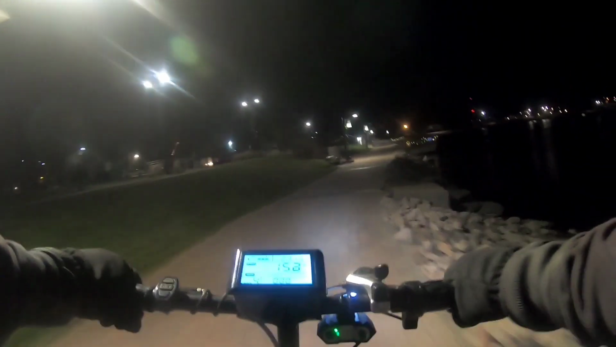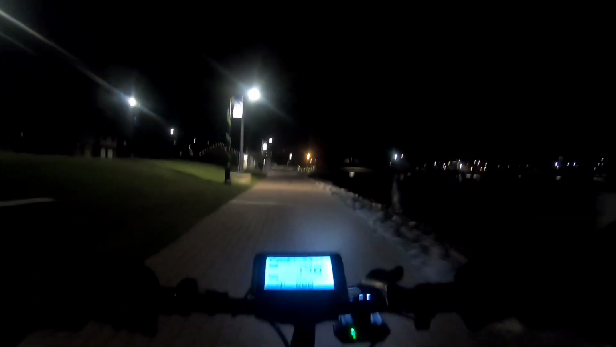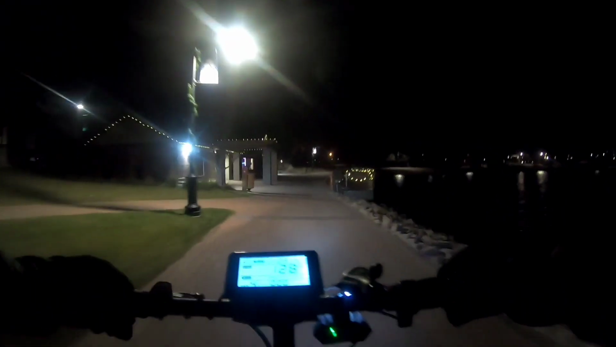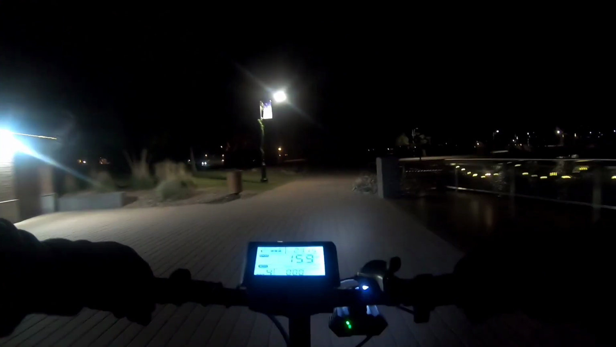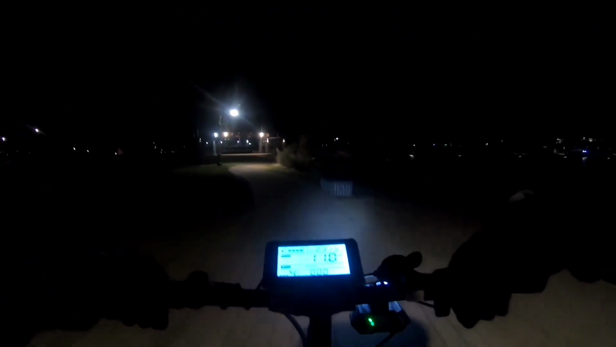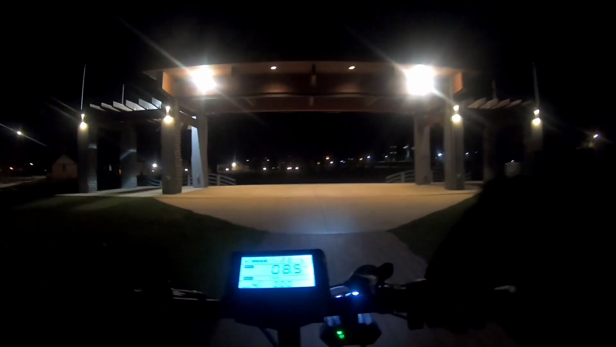It doesn't help that I know my tires are squishy, so I ain't getting the speed out of them I can. Right now I kind of got set up for snow. I'm going to stop you up here at the pavilion thing.